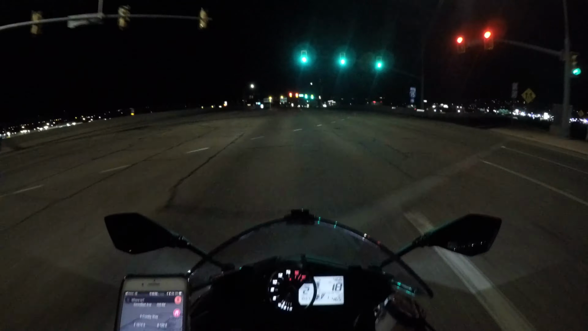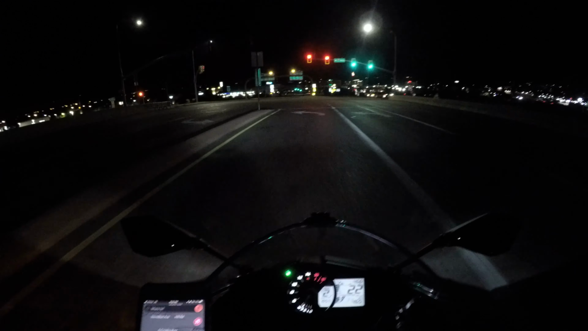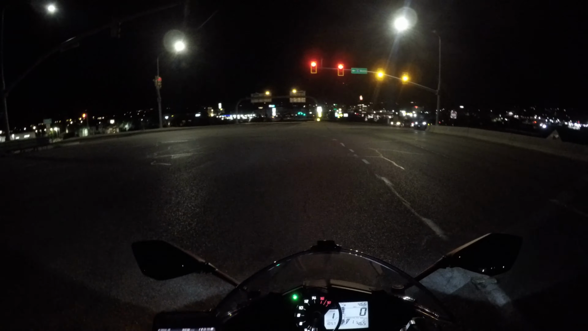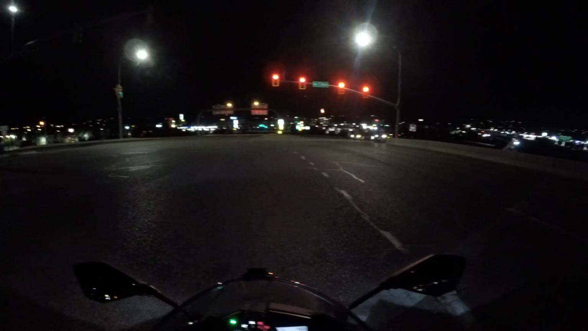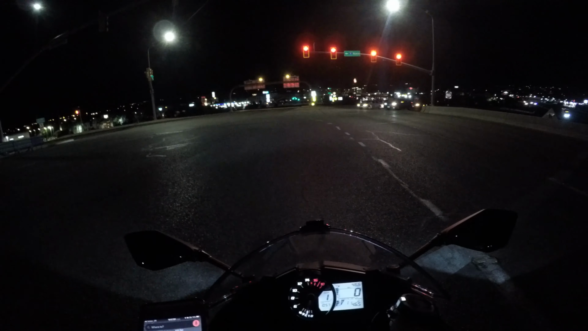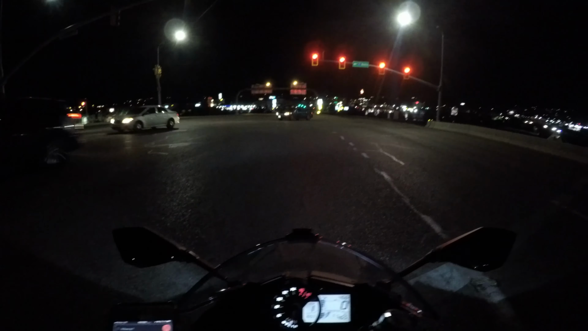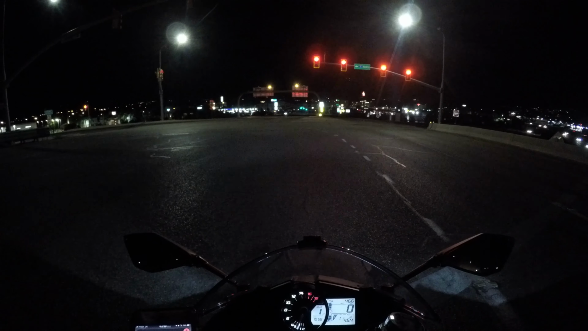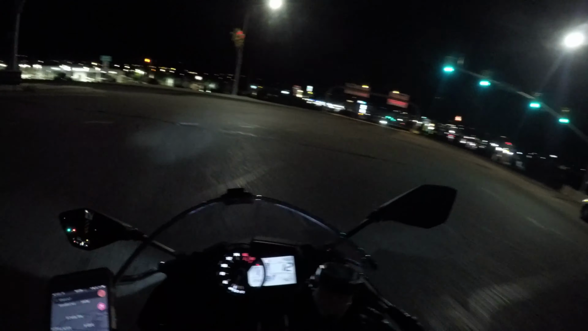So I'm about to get on the freeway here, and you guys know how I feel about getting on the freeway. Throttle as wide open as possible, make as much noise as you can. Unless I wanted to chase down that guy on a motorcycle that just went around the corner. I could totally do that. But I won't, because it's 11 o'clock, and I should be getting home. I'm such a wuss.